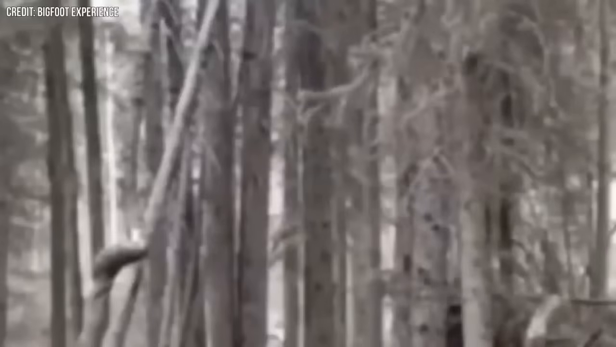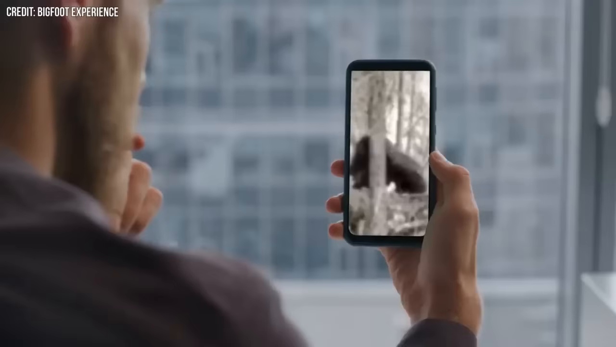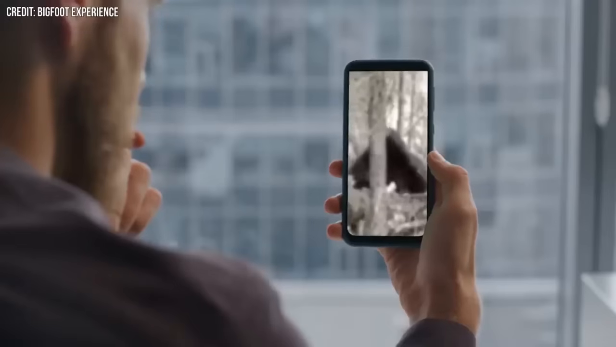Number 4. The clip starts off with nothing but trees in sight, but as a few seconds pass, we see a huge gorilla-like being in the background. We cannot see it properly as it is too far from the camera, but the sight is enough to tell that the animal was sitting. Most viewers were shocked to see such a big gorilla and couldn't help but think that it could be a Bigfoot. However, with no other sightings, nothing was confirmed.